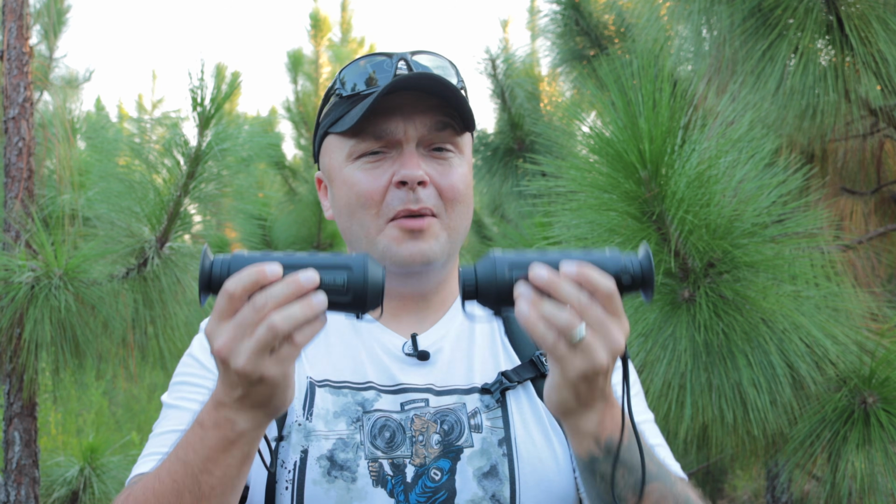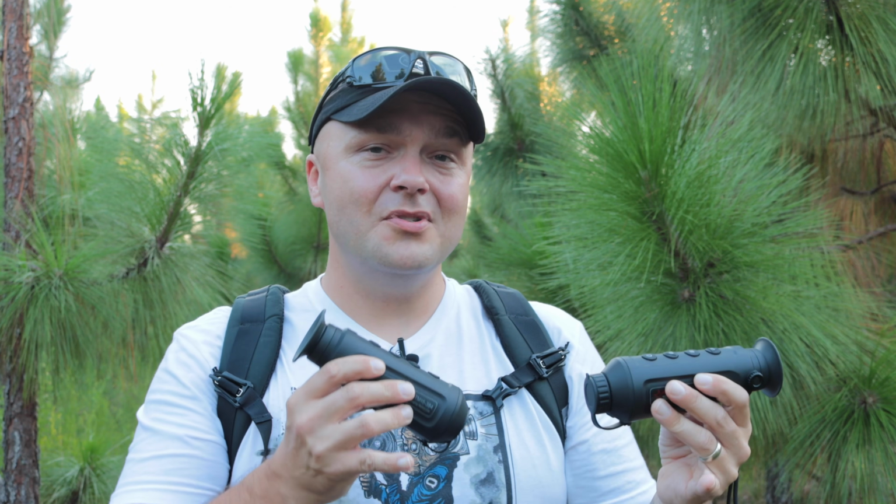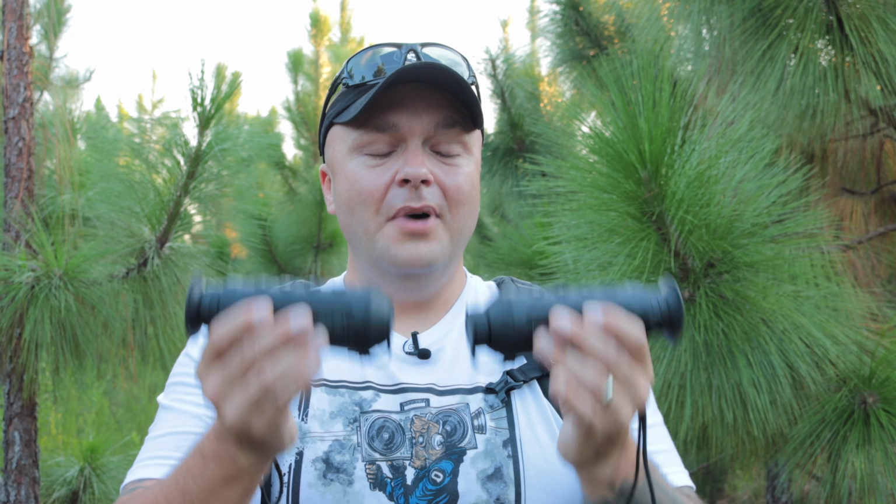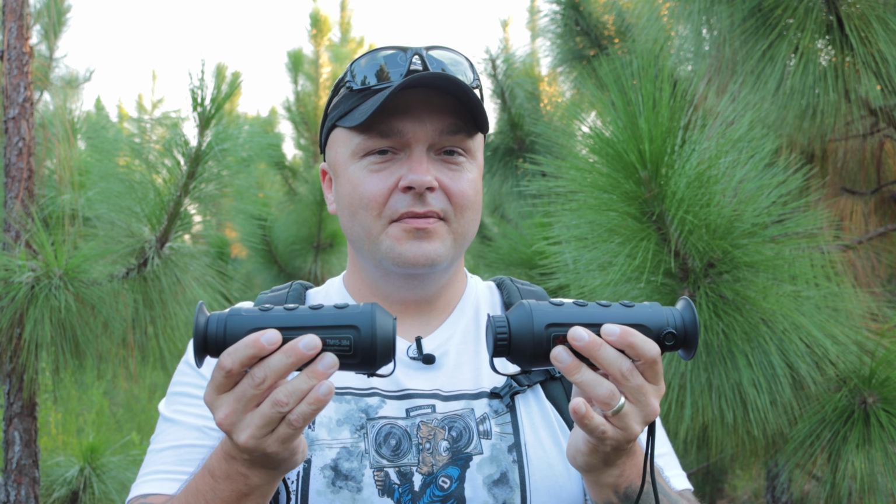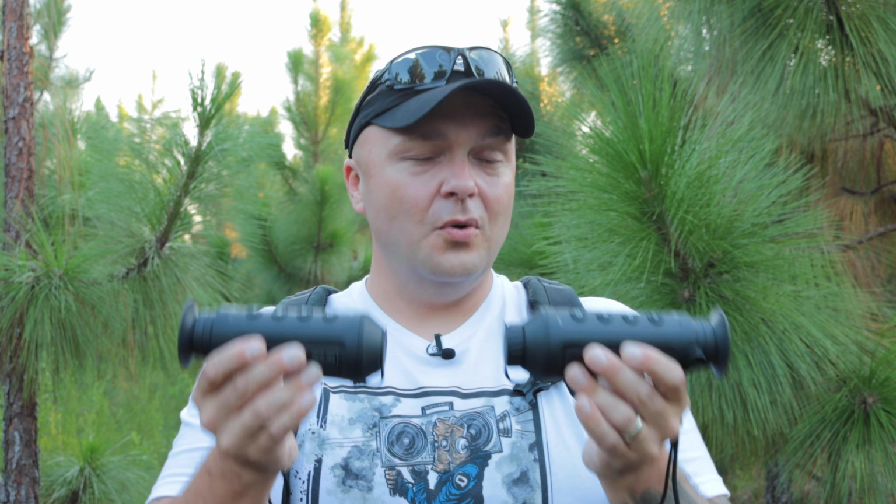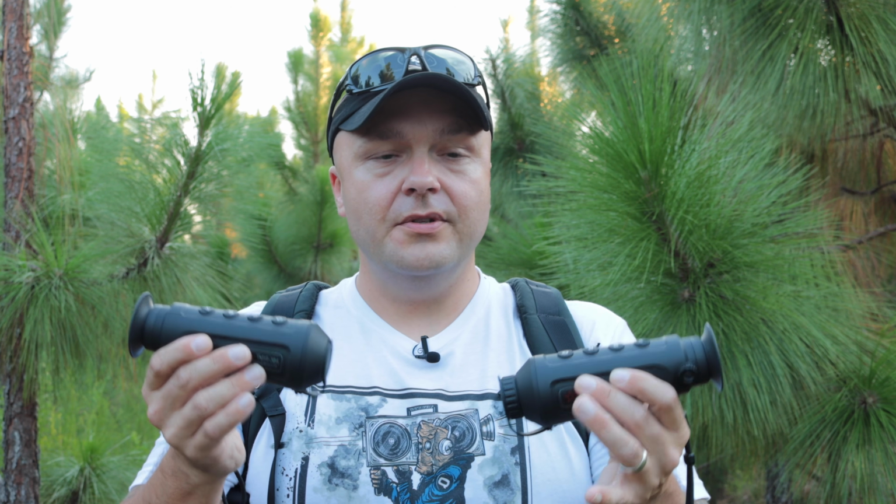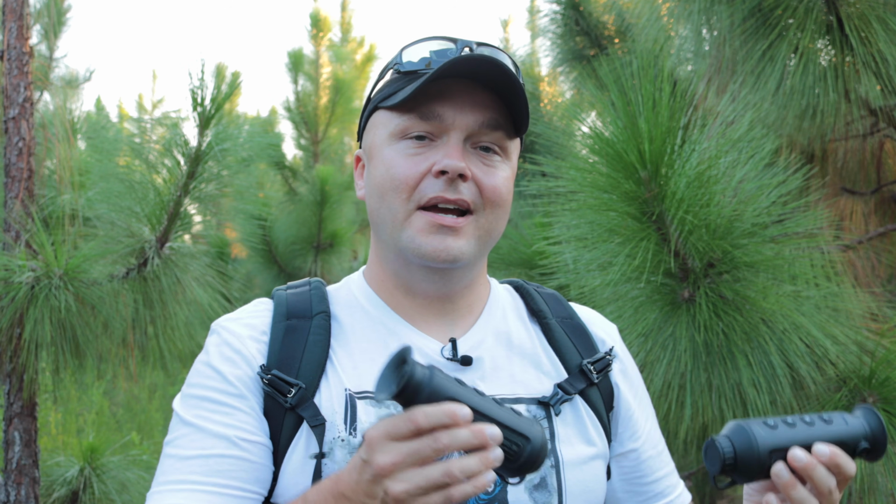Now, when you're talking about price point on these, the next thing that you can compete against is that Pulsar Axion Key, which is smaller than these, but it's more expensive, right? These have onboard recording and you can Wi-Fi to your phone. Now, if you Wi-Fi to your phone, you can actually control the unit through your phone. You can control zoom, you can control the color palettes, record, whatever you want to do, right? You cannot do that with the Pulsar Axion Key XM30.